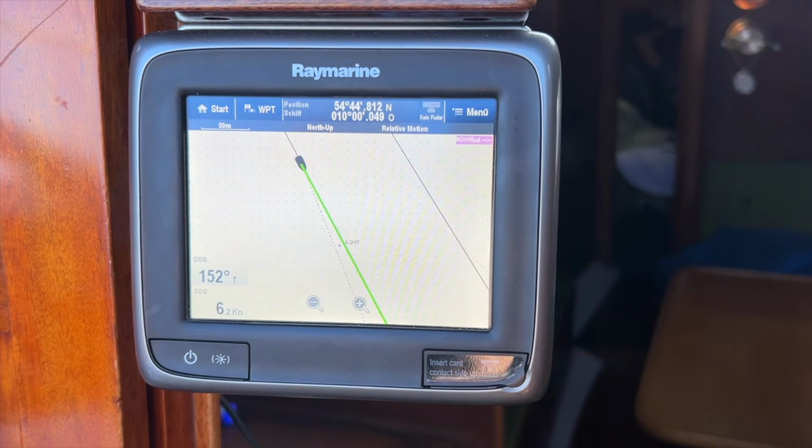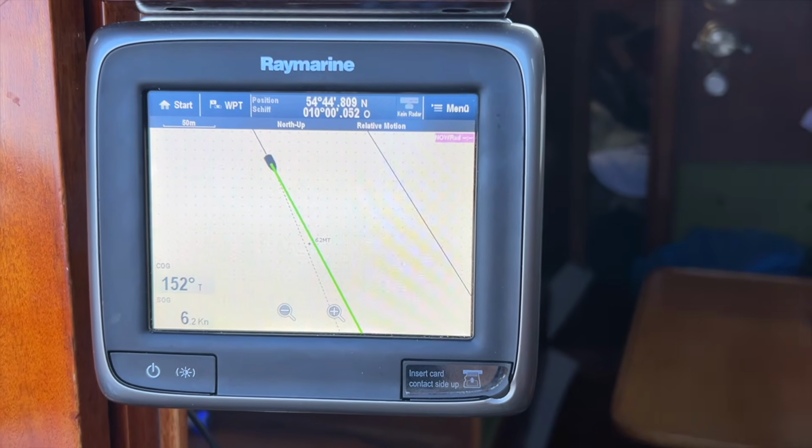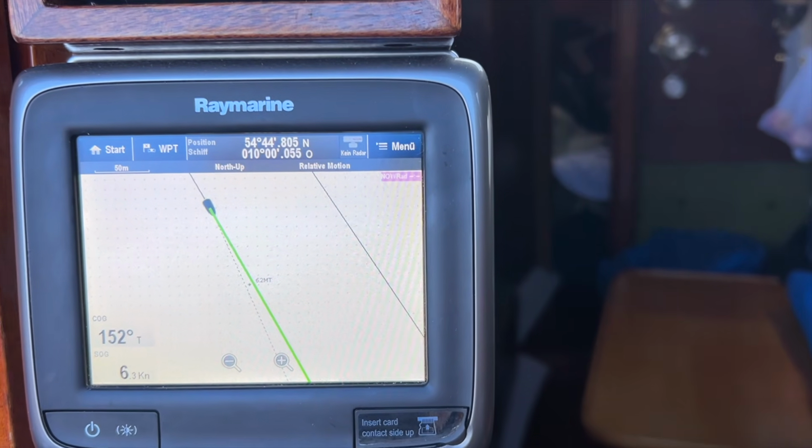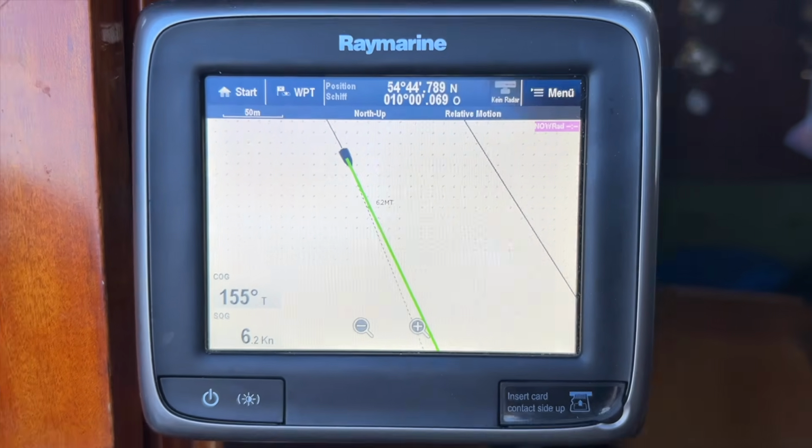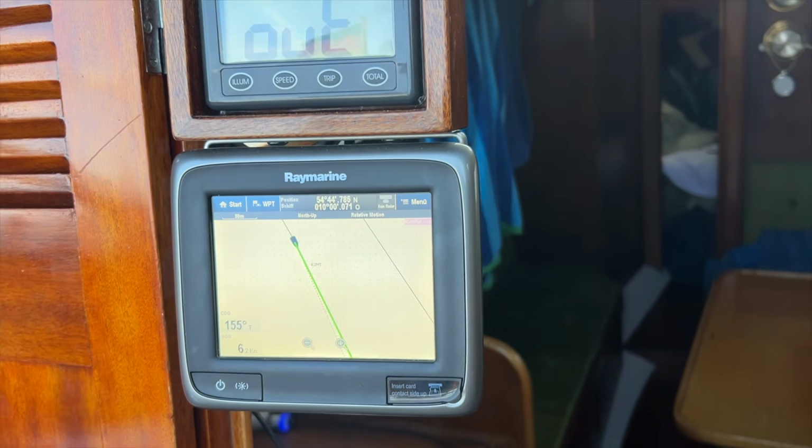Ein bisschen nach rechts. Ja, reicht schon, passt. Ganz kleinen Tick noch. Genau, ja, so ist perfekt. Du triffst ihn. Gut, wenn es gleich knallt, das wäre so dumm.